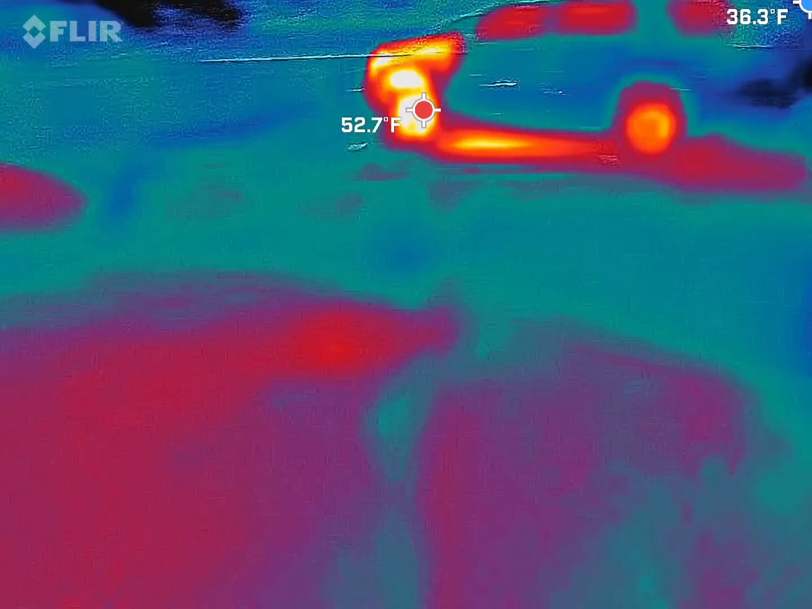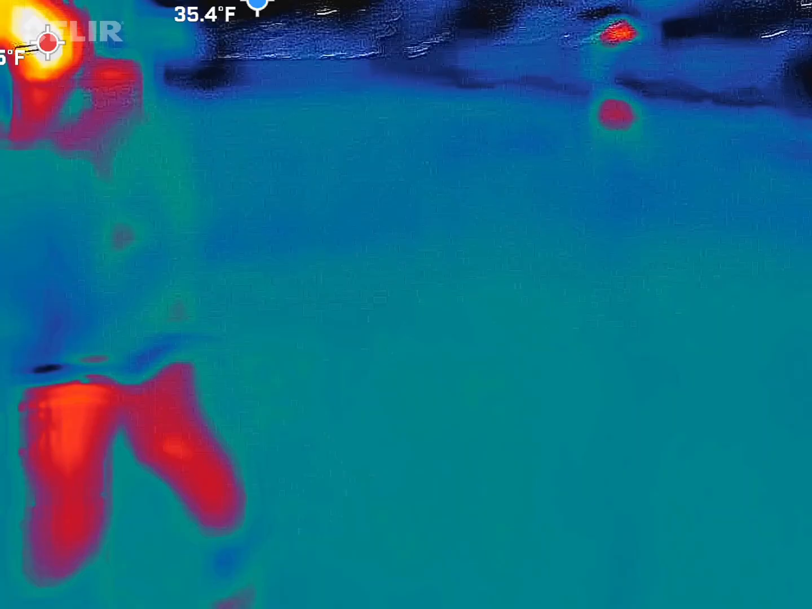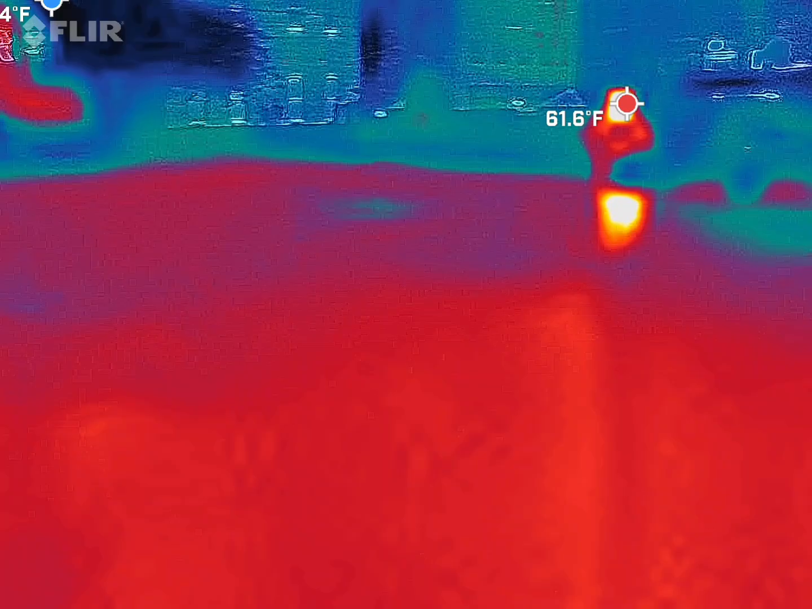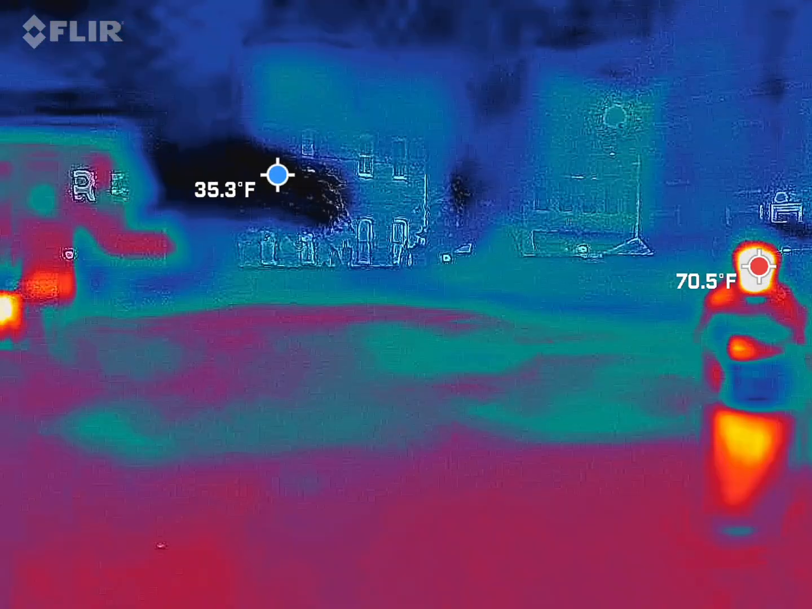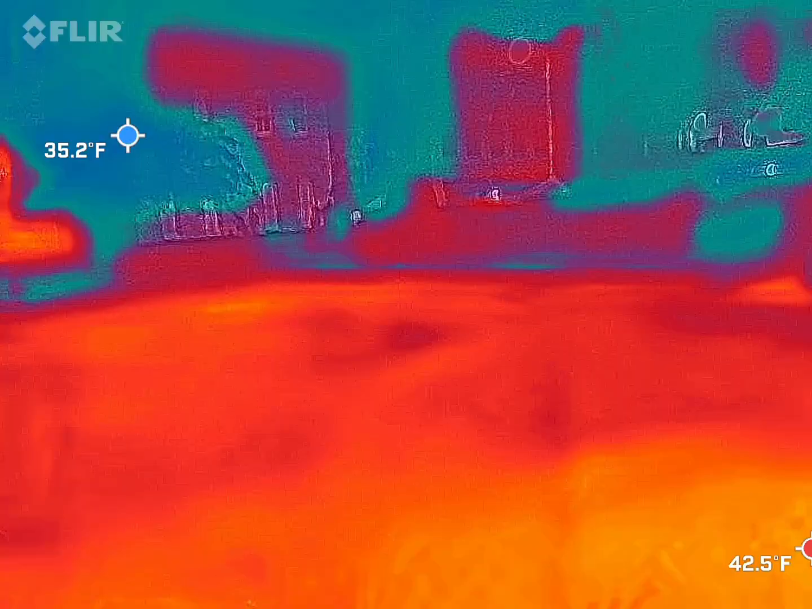Can we get out of this parking lot there? Alright. Evan, anything else coming through now that I kind of gave you some focus? Anything else on your southern?